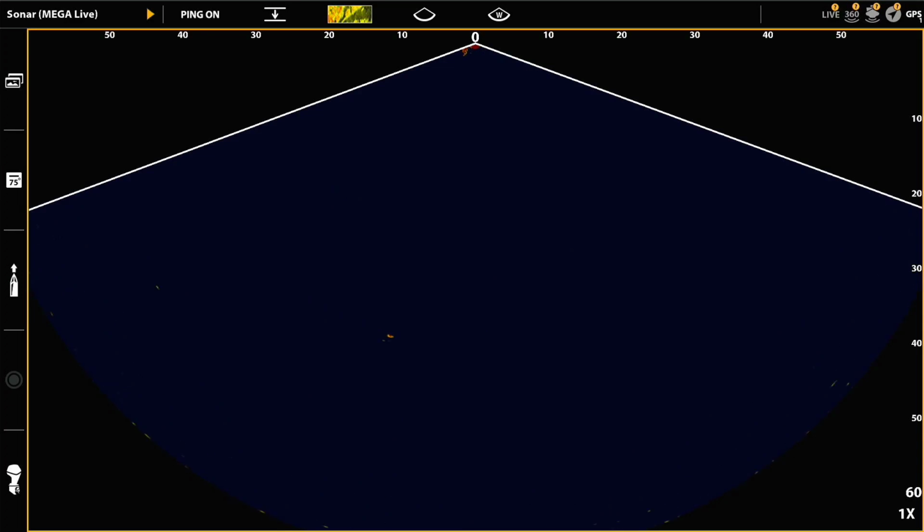Although you don't get depth with landscape mode. What you get is fish where they are from right to left, and fish where they are from back to front, or the distance away. You don't get depth. Although you don't get depth, there are ways to judge, sort of within a range, what depth the fish are based on where they're entering and exiting the cone from the landscape mode.